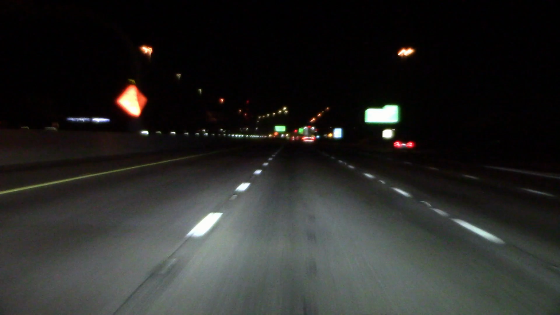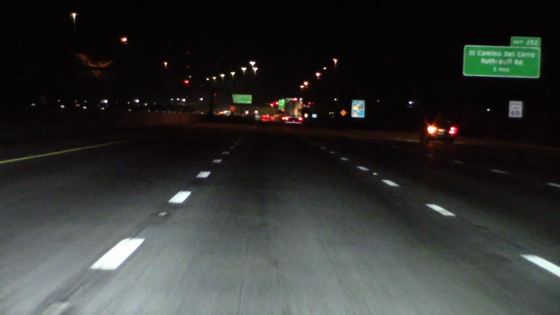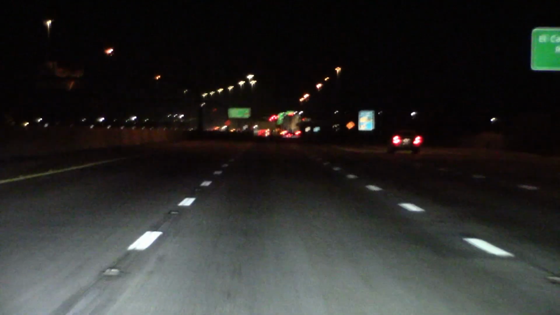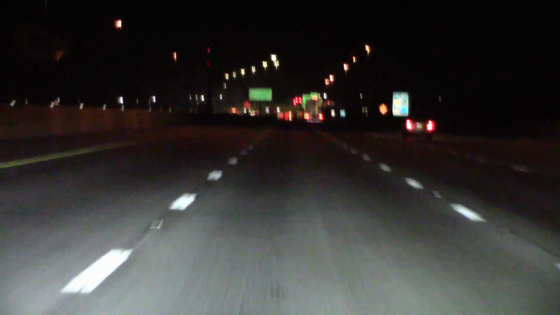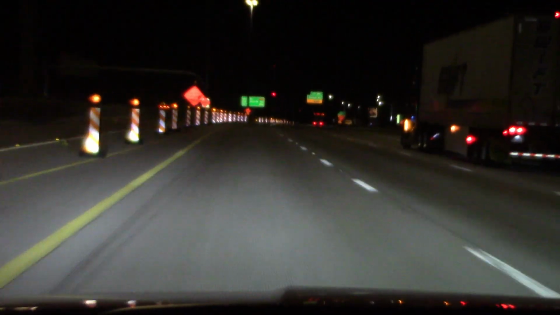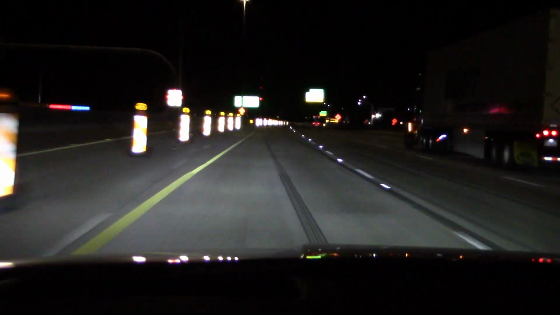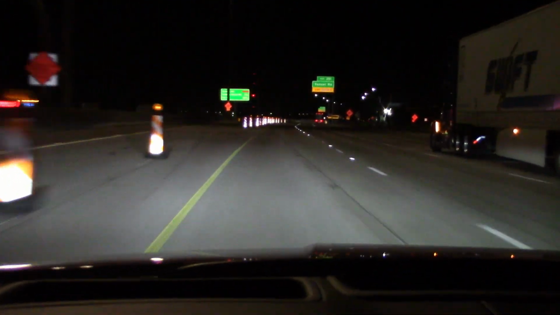I'll need the high beams. We're going to reach out. That was a no-brainer, but low beams, just like in the parking lot we did, adequate. And now we got construction signs. Light them up. Go back to low beam.